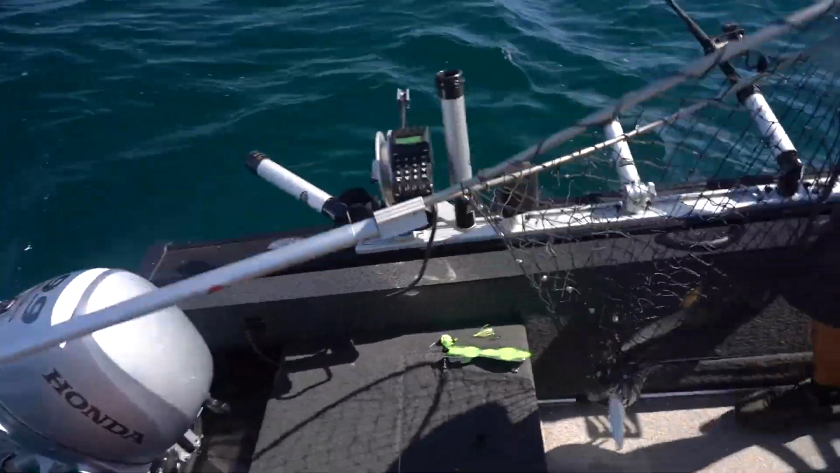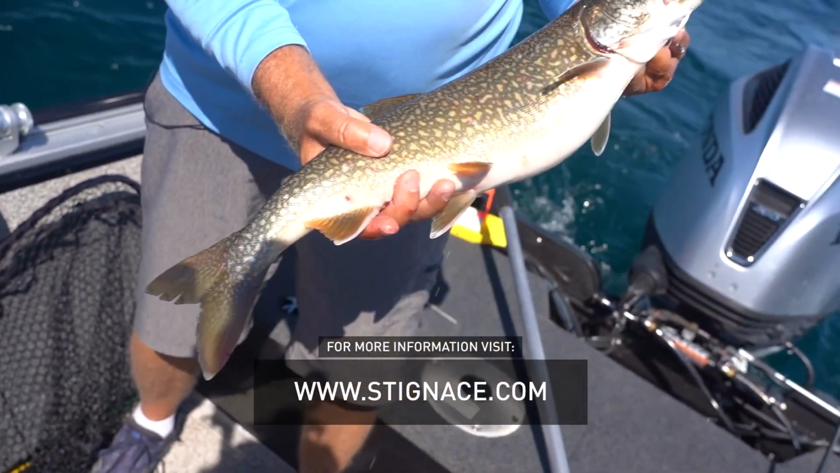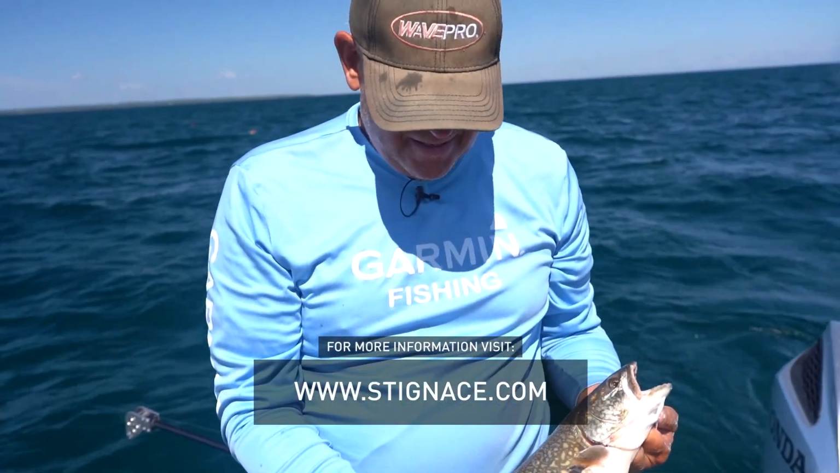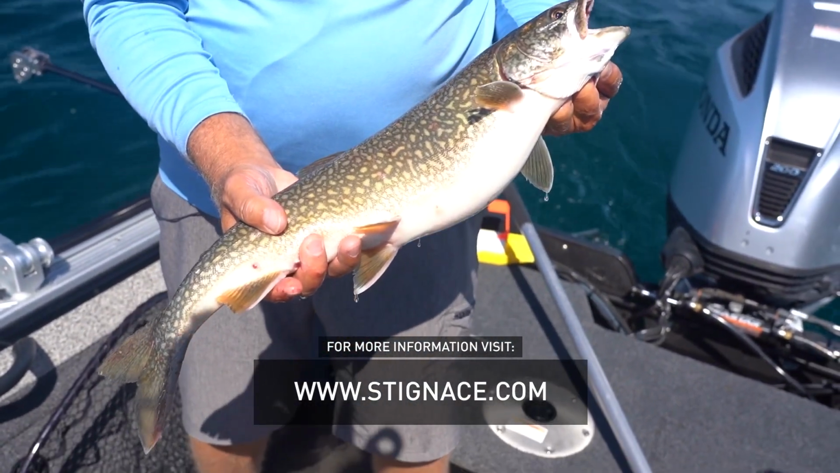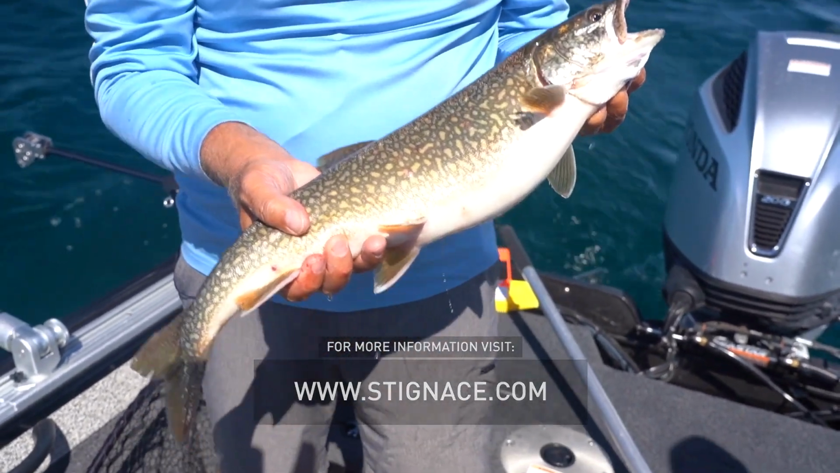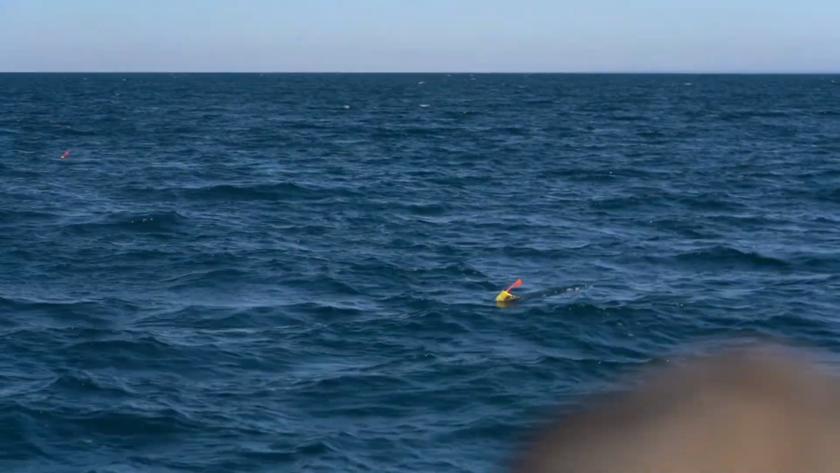Beautiful. Look at that in the sunlight. I mean, we have caught so many fish today here in the Straits. Just telling you, it's an untapped fishery that almost nobody is doing on a day-to-day basis all summer long. From May all the way to October, these fish are available and in numbers. Let's let this one go.